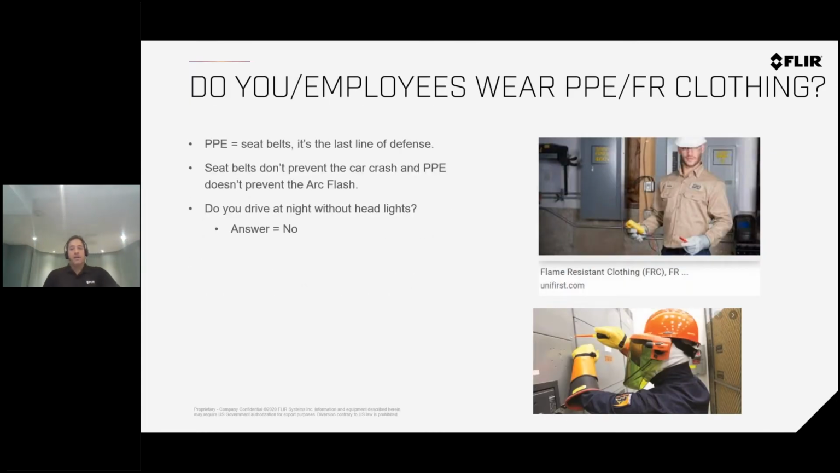Typically, your employees wear PPE gear. Everybody hears about PPE these days, but in the industrial world, PPE is good to protect you from arc flashes or a certain situation, but it doesn't prevent accidents. The concept is, you don't drive without headlights at night. Of course not. Same thing, why would you do electrical work in the dark? So we see it as, if you don't have the right tools for the application, like an infrared camera or an Si124, you're basically working in the dark. You don't know what's happening. Yes, you can have protective gear, but the protective gear just protects you from the accident. We're trying to prevent you from having an accident in the first place.